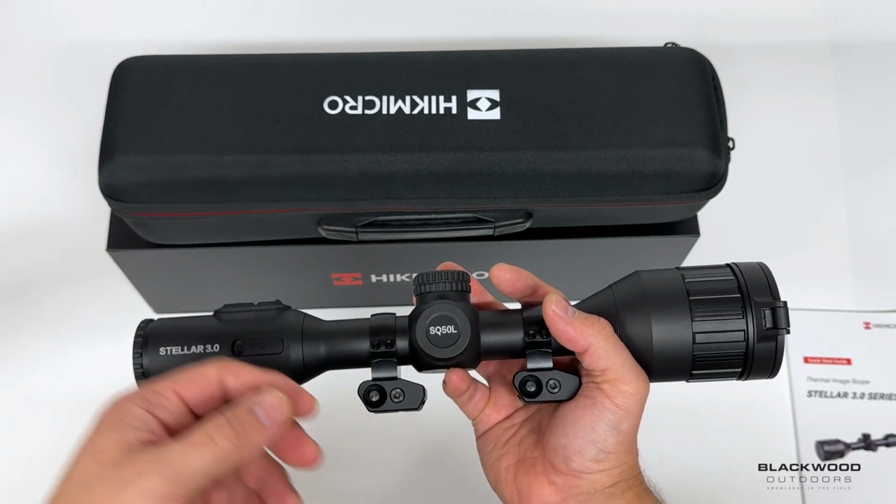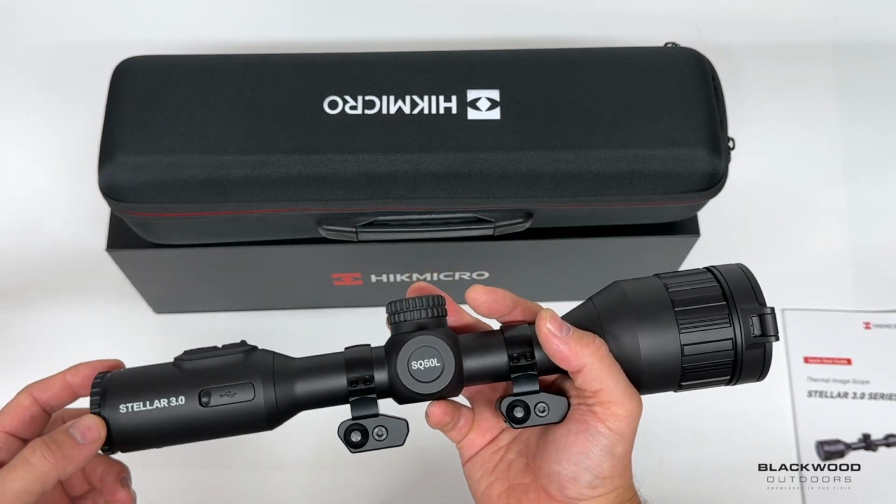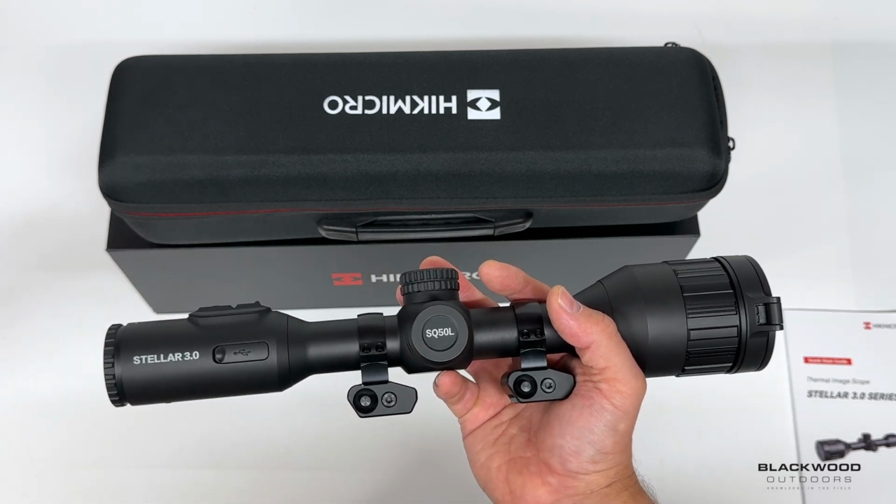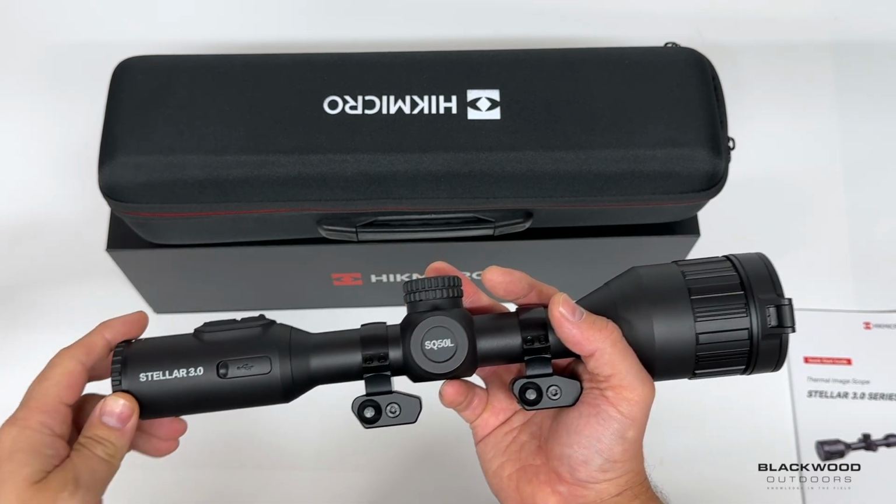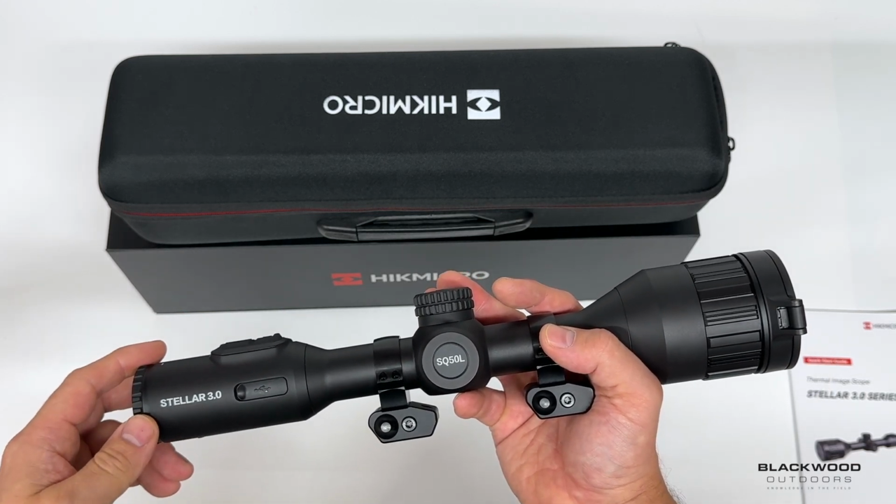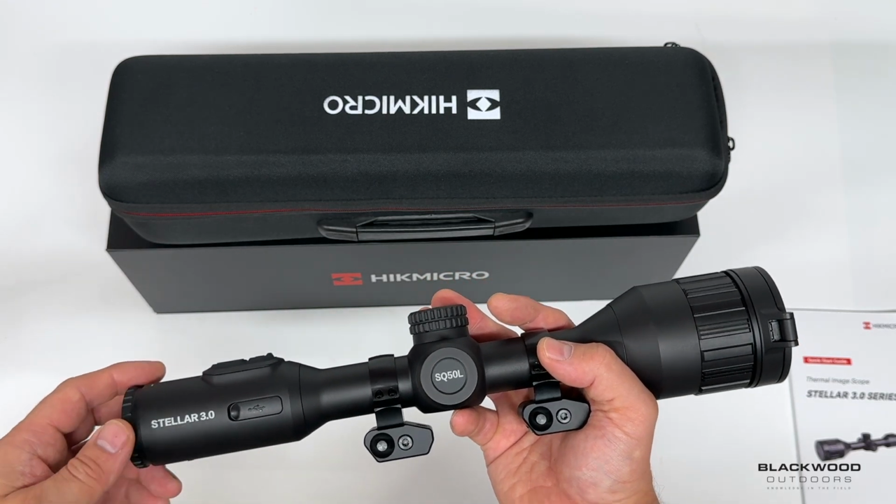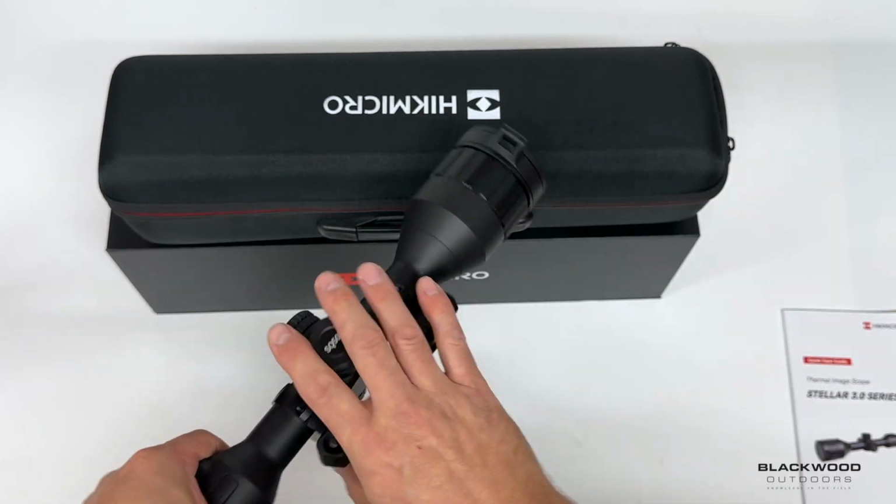The next model up is the flagship model, which is the 1280 full HD resolution sensor, and that's at 18 micron and a 25 Hz refresh rate. So that's got a 60mm focal length lens. So the 384 models are available in 35 and 50, 640 is available in 50mm, and the full HD is a 60mm. Now, you need a 60mm lens really for the full HD, purely to keep your magnification up.